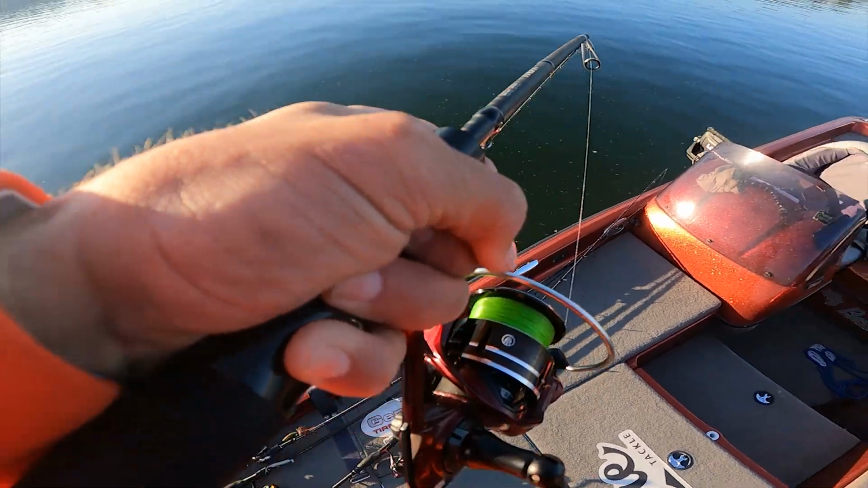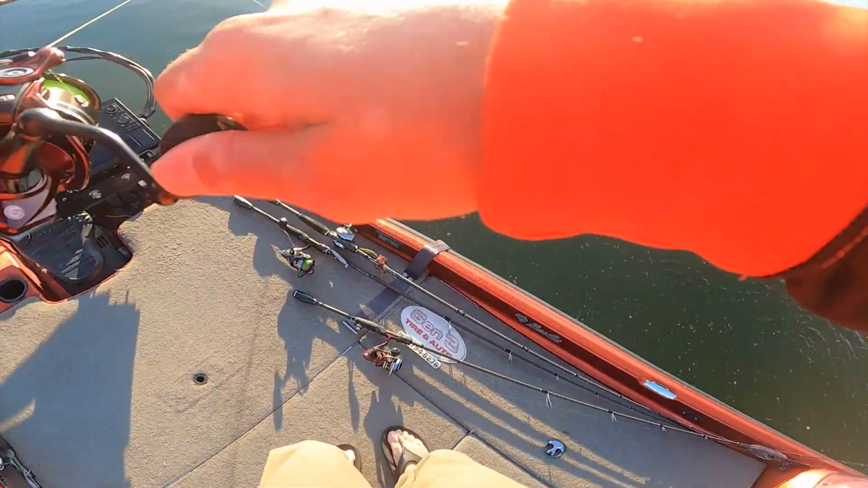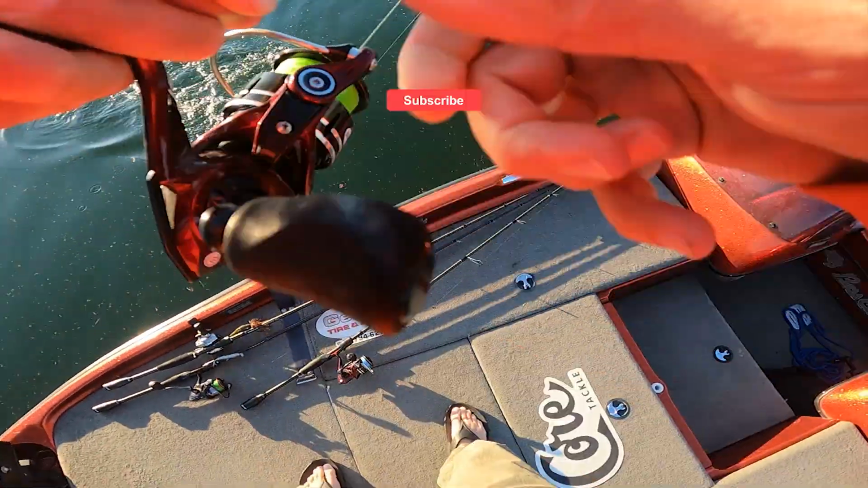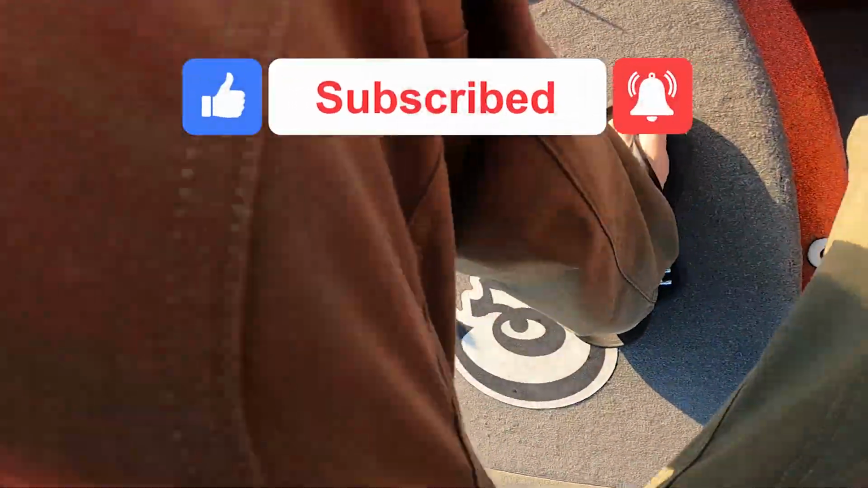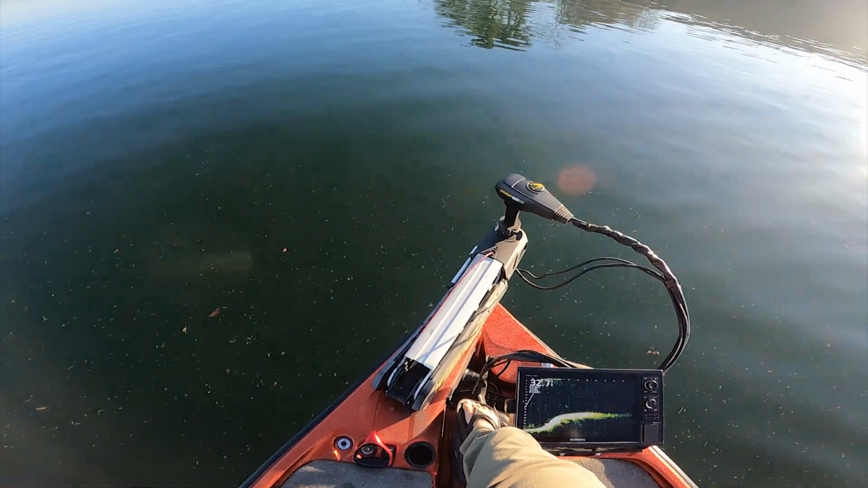That's a good one. We're going to go through the whole process of how I just got this one to bite. That's a good one. There's a bunch down there too. Oh yeah, there we go. What a way to start this day. I need to back her off. It's a 3-pound fish. Back it off, back it off.